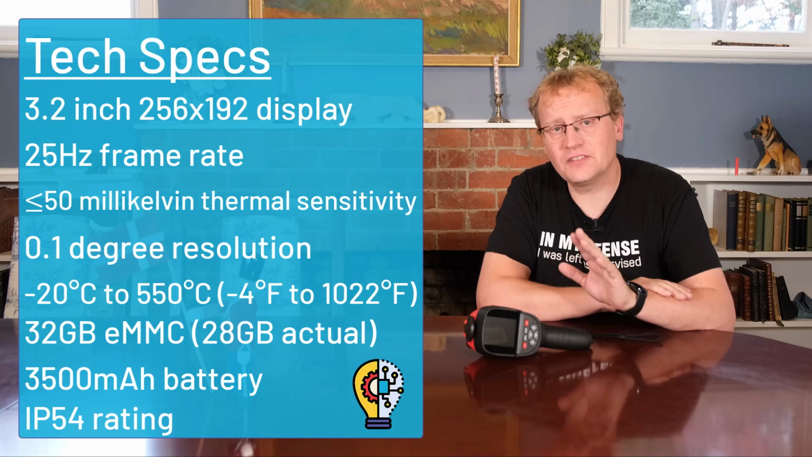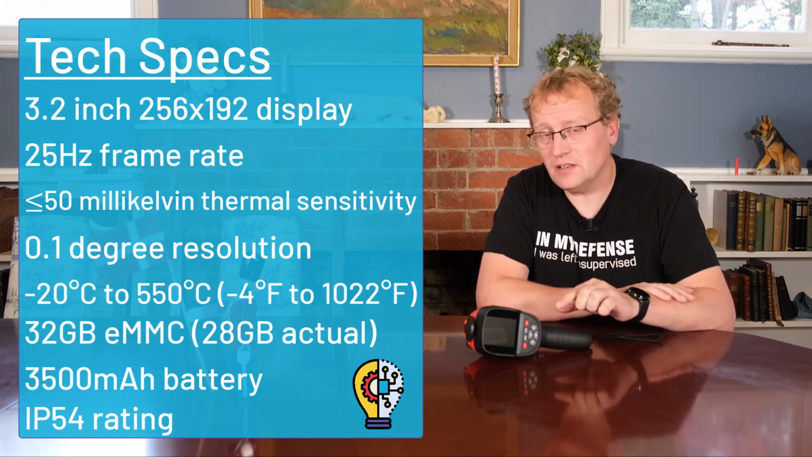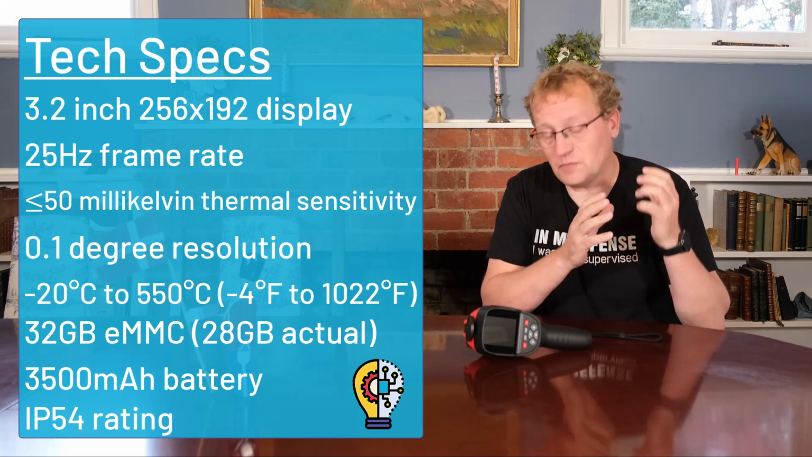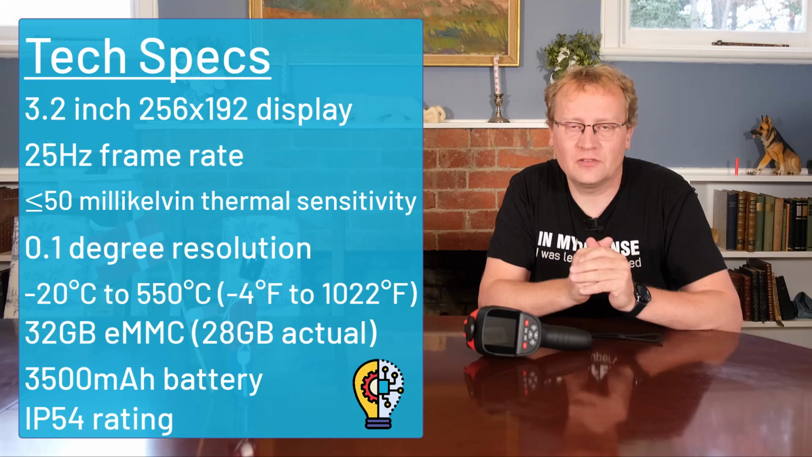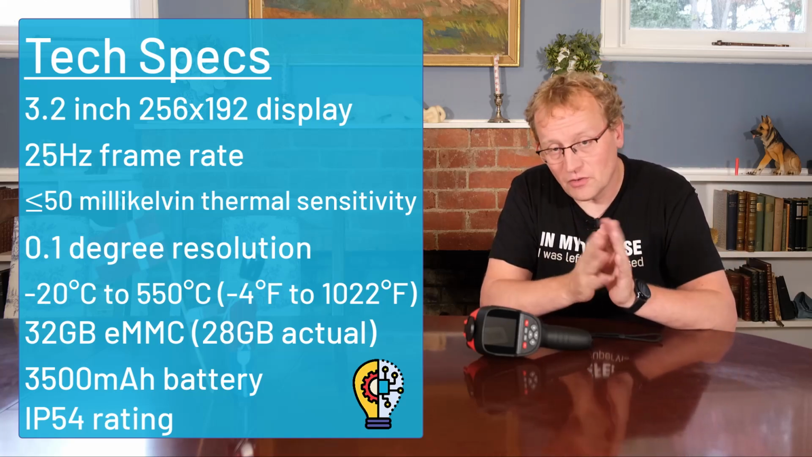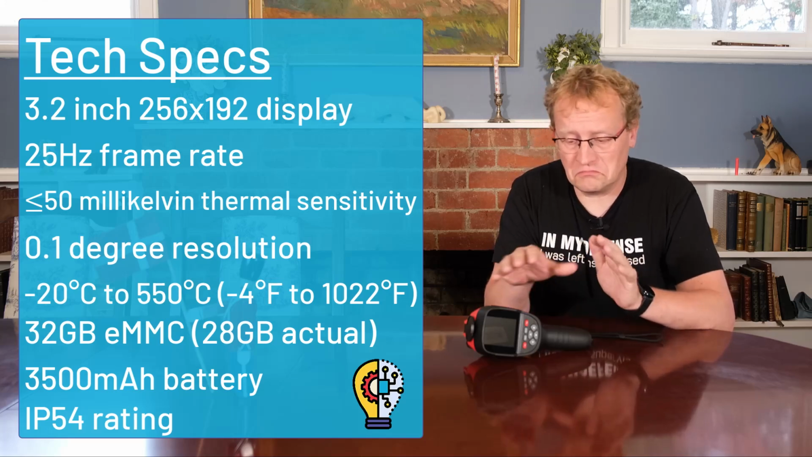And then finally, it is IP54 rated, so that is dust protected, but not completely sealed, and it has splashing water protection. So it's not waterproof, but it'll survive the rain, right? It'll survive a dusty environment. It'll be all right. So yeah, those are all the specs. That's not bad for this device.